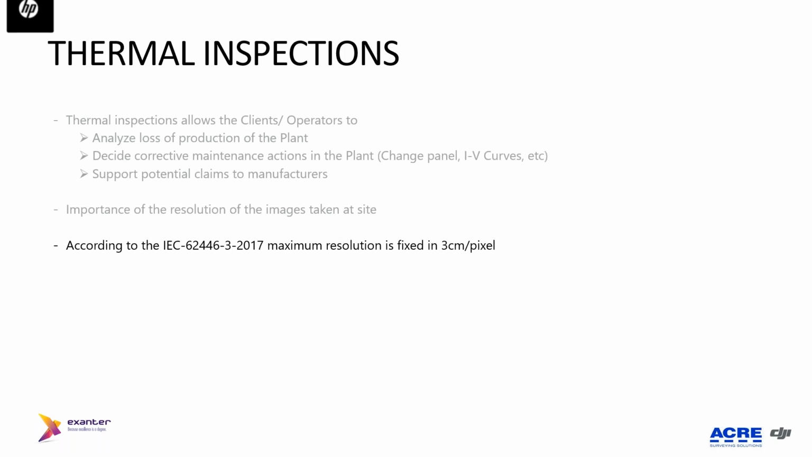According to the code applicable to this inspection, the IEC 62546, the maximum resolution that the code allows is 3 centimeters per pixel. Of course, many companies try to work at that limit, but at the end, if you use a coarser resolution, you reduce the time to get the images at site, but of course you reduce the quality of it.